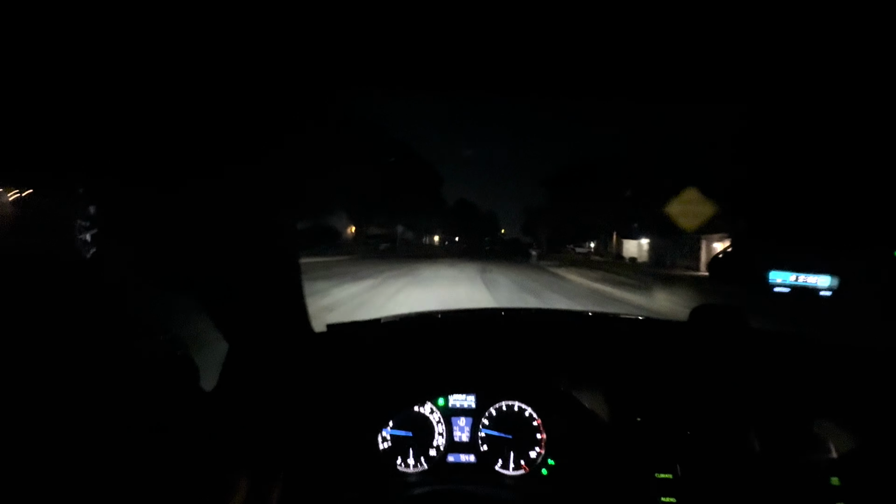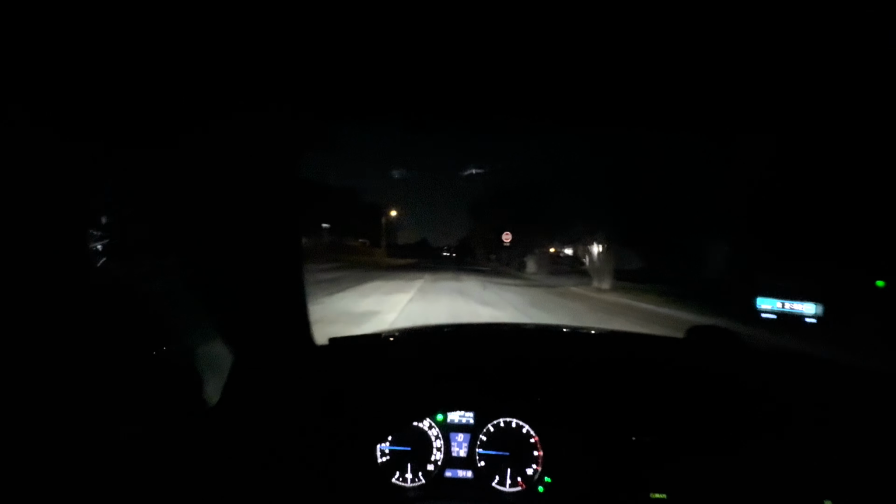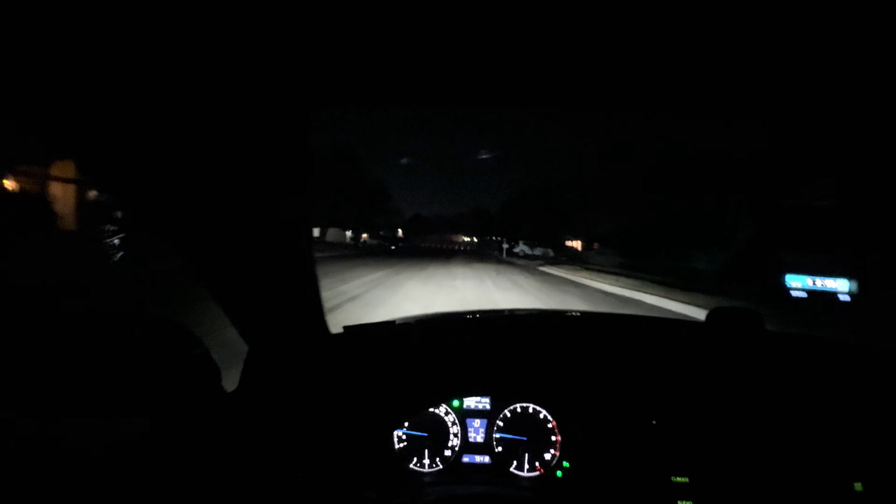Not too loud, not too quiet. I think it's definitely louder in the cabin of the car than it is on the outside. Which, I mean, to each his own. It's fine when driving around in neighborhoods at night, kind of like this, so I'm not waking everybody up.